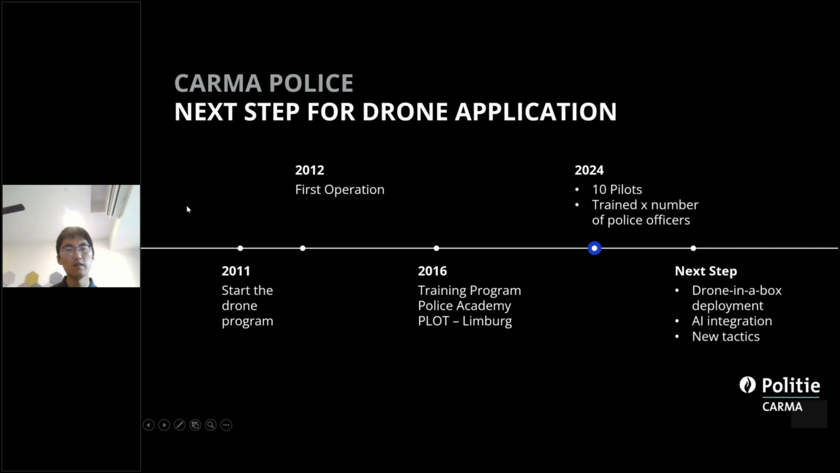So this is the next step, and also we can talk about the history of the camera place. Starting from almost 7 years ago, they used the DJI drones for the first time as consumer drones and did some internal proof of concept, and then they used the drone for the first operation in the year 2012. So from the first operation until now, the joint box solution trial, it has been about 12 years. So it is still a step by step process, even for the place.